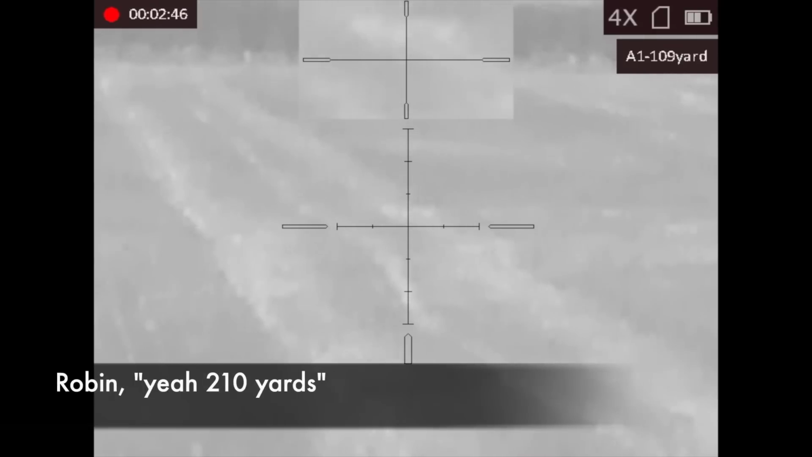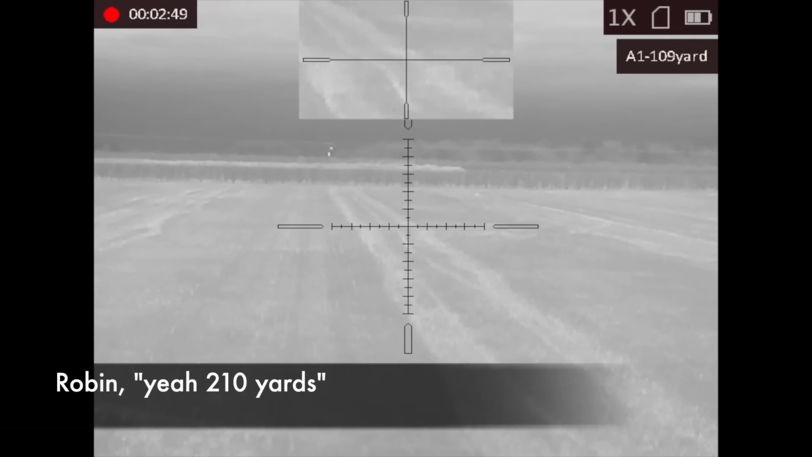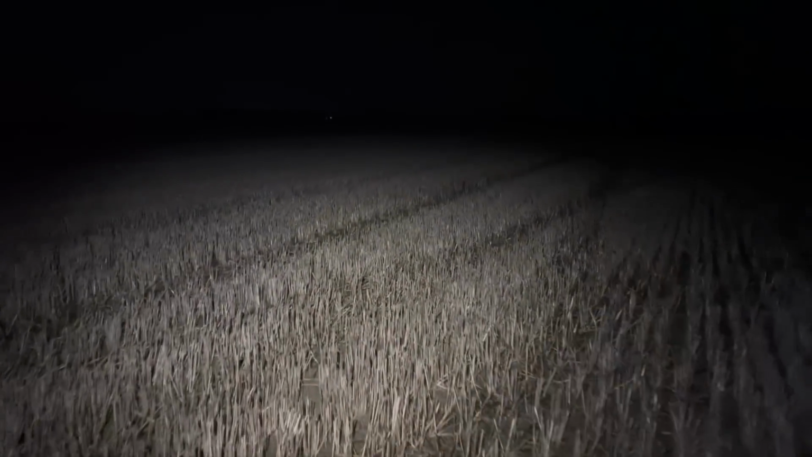Yeah, 210 yards. You couldn't believe how it's that short, yet you couldn't hardly see it, could you? Oh, what I was looking at, and what you shot at.